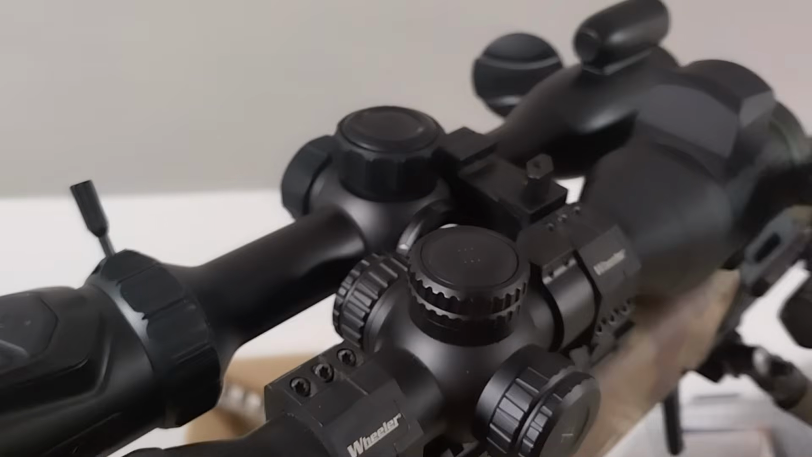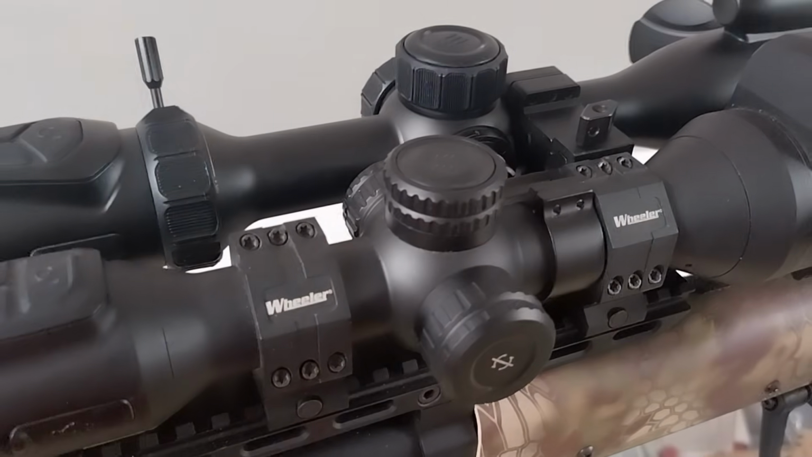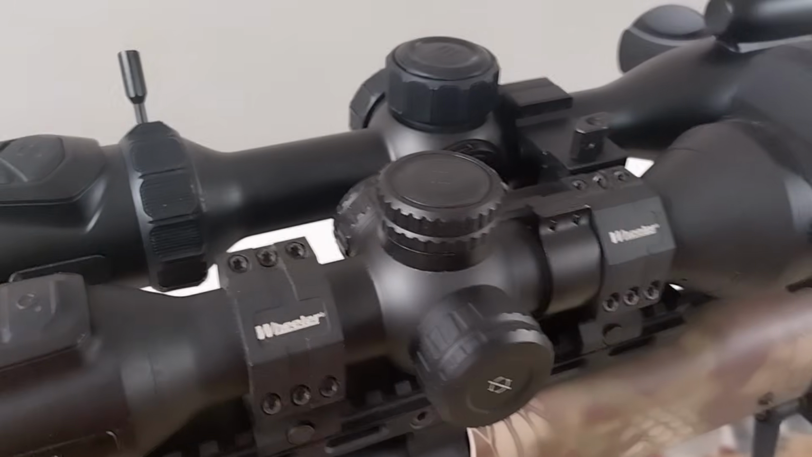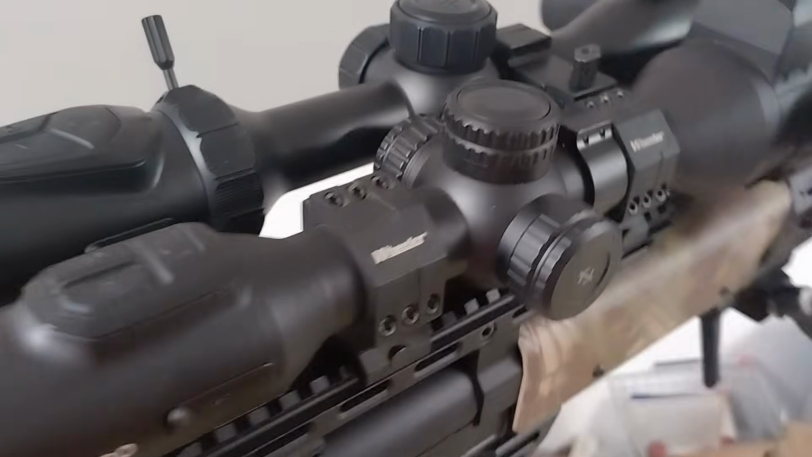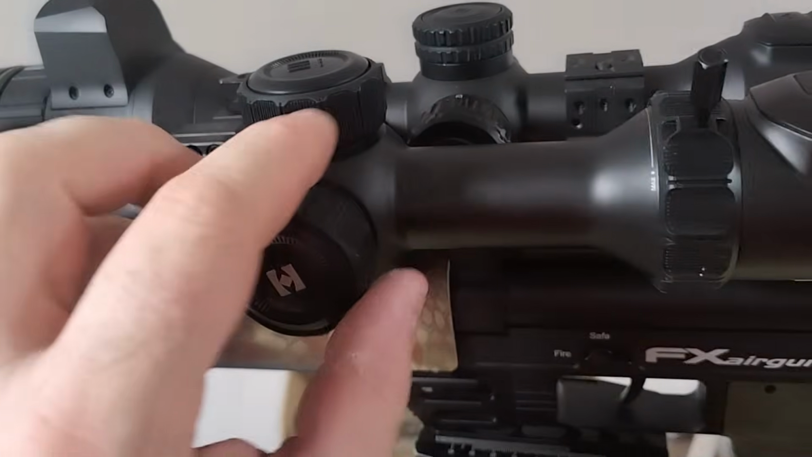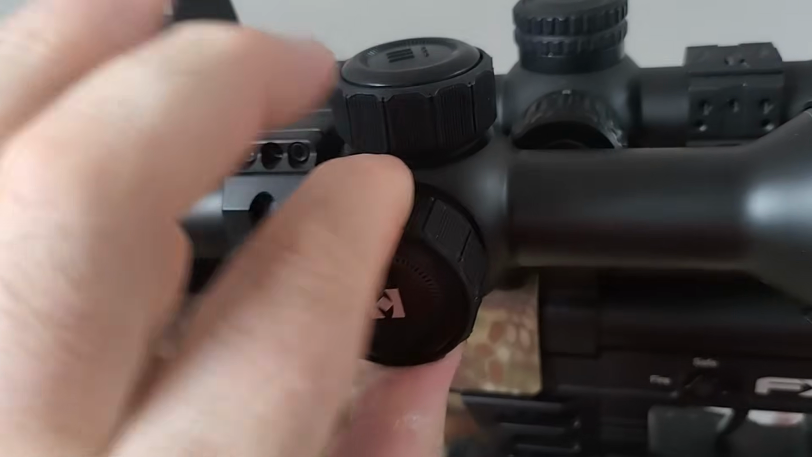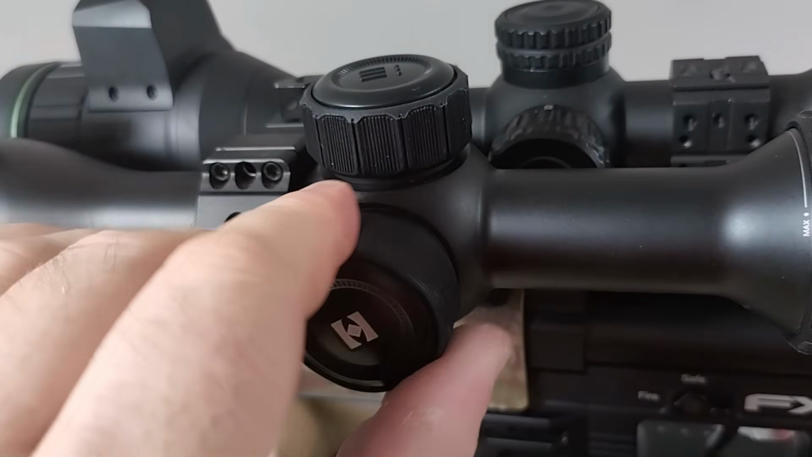So that's the outside. As I say, this one's 1200 grams. This one's about 800. The light was 4 something. So this one's in between on weight. So yes, this one's quite stiffish, but that's good. You don't want to knock it. It's still smooth.